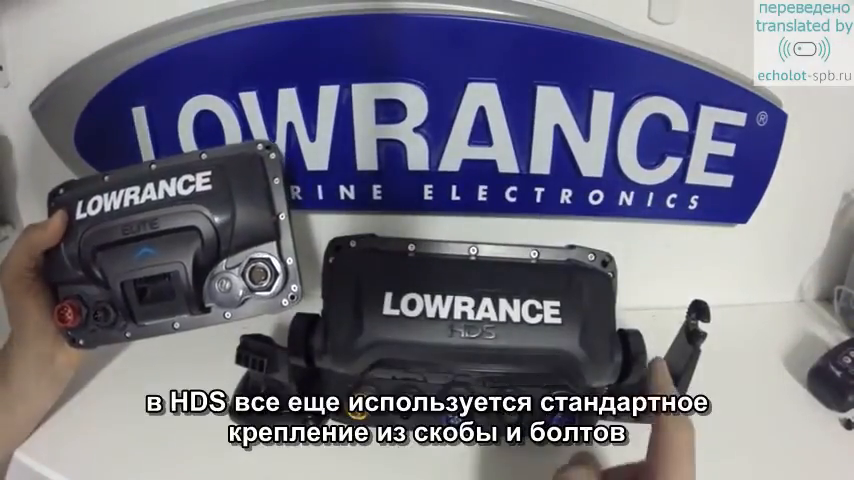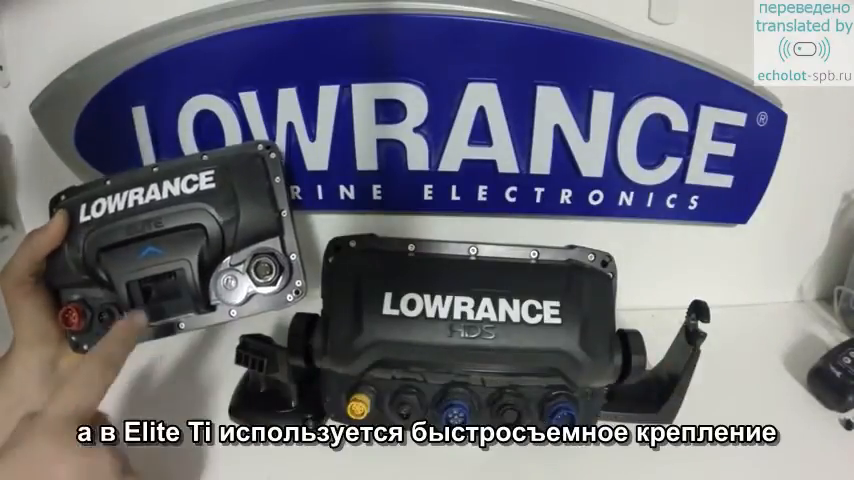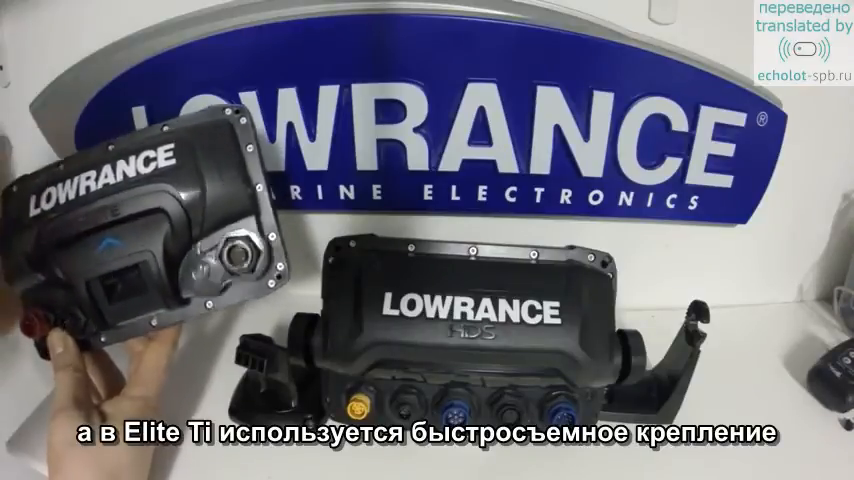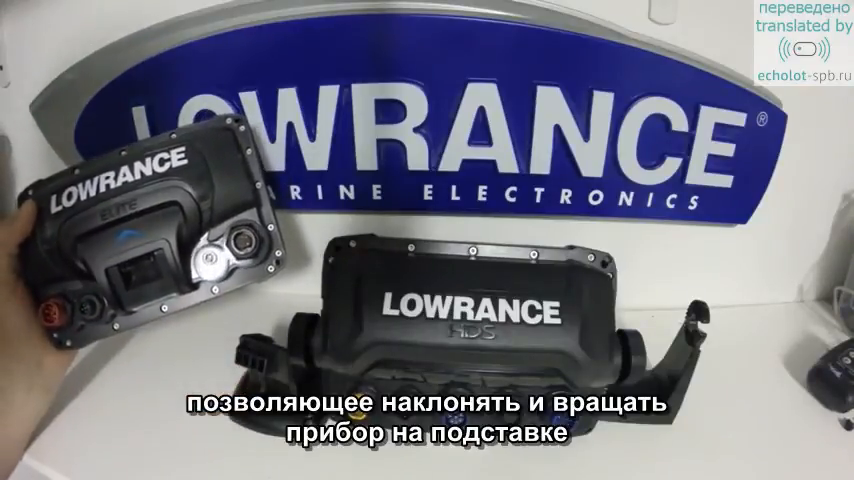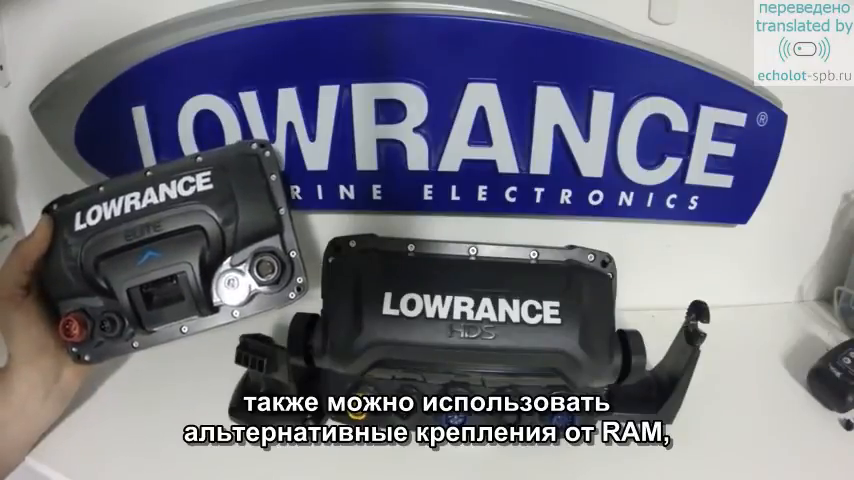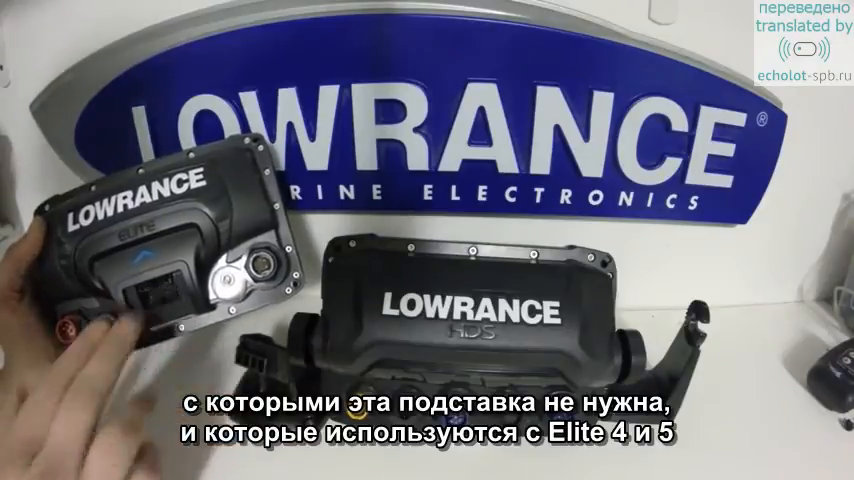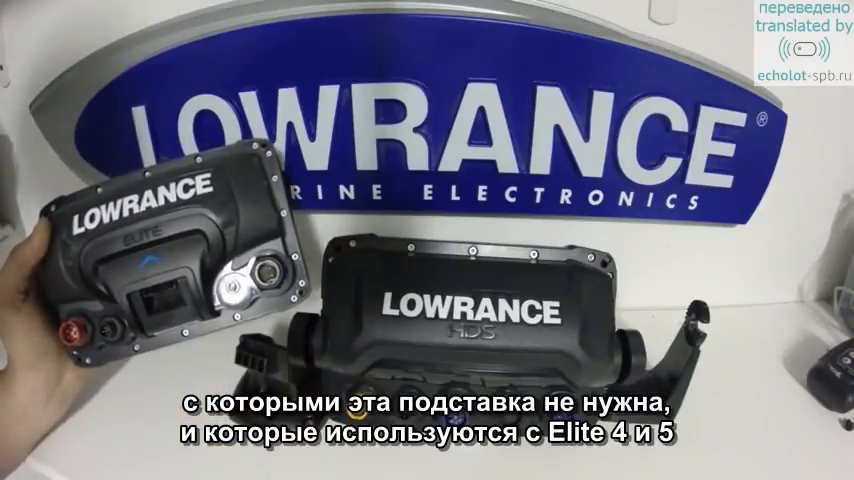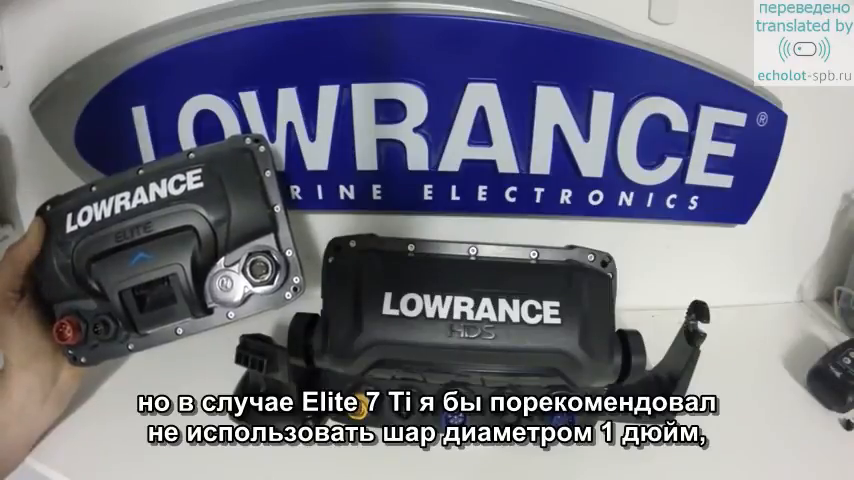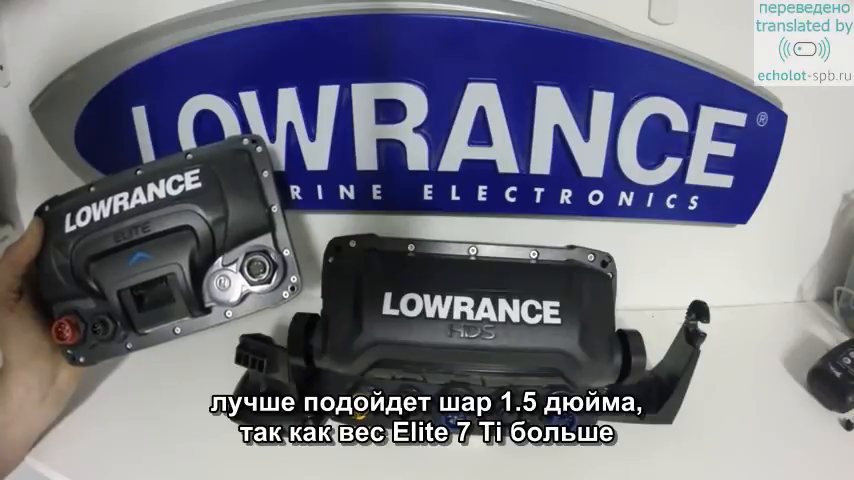The HDS unit still uses the traditional gimbal bracket and knob connection, whereas we have a single lever quick release on the Elite Ti, which will allow tilt and swivel with this QRB5 bracket. You'll also be able to use the same RAM mounts that are available to eliminate this bracket and connect right in here that the Elite 4 and 5 would use. On the Elite 7, I would recommend you do not use the 1-inch ball, but go to the 1.5 to support the extra weight of the unit.